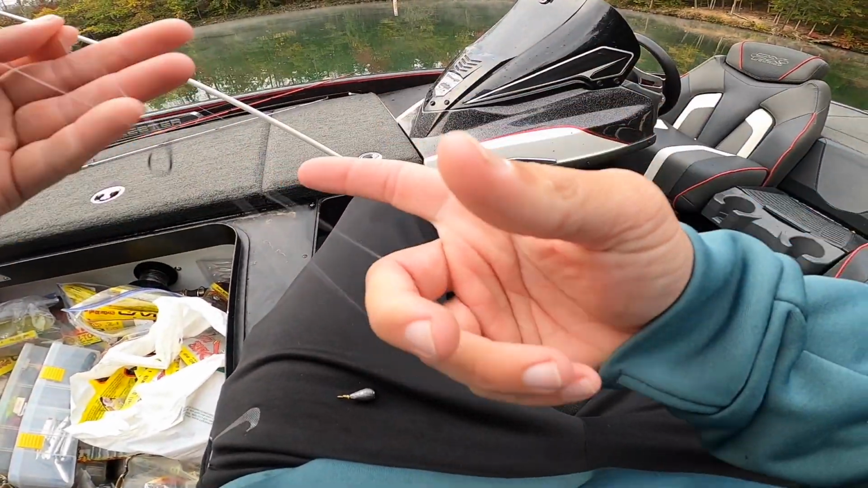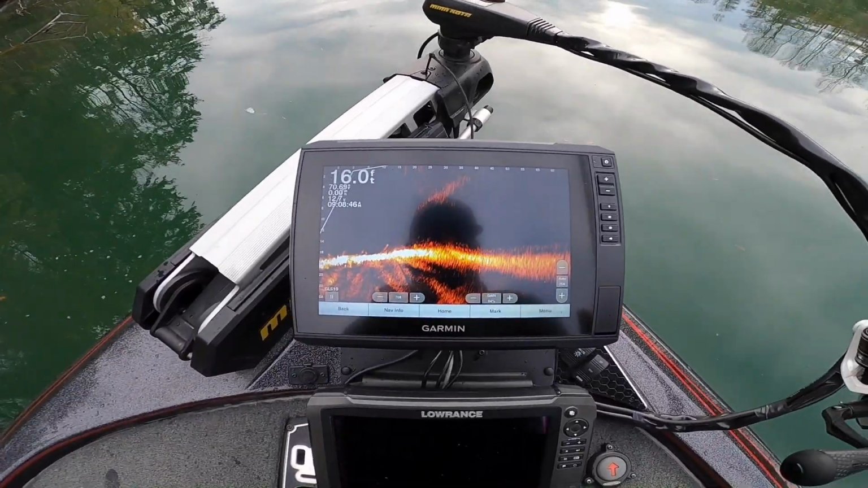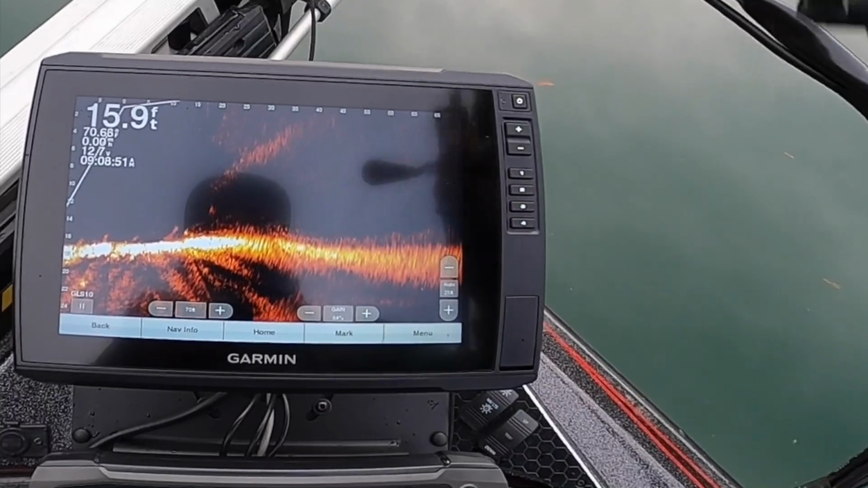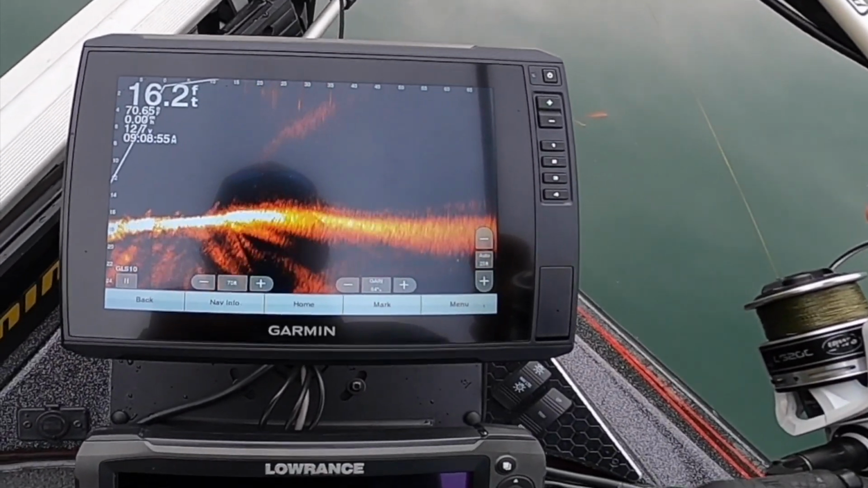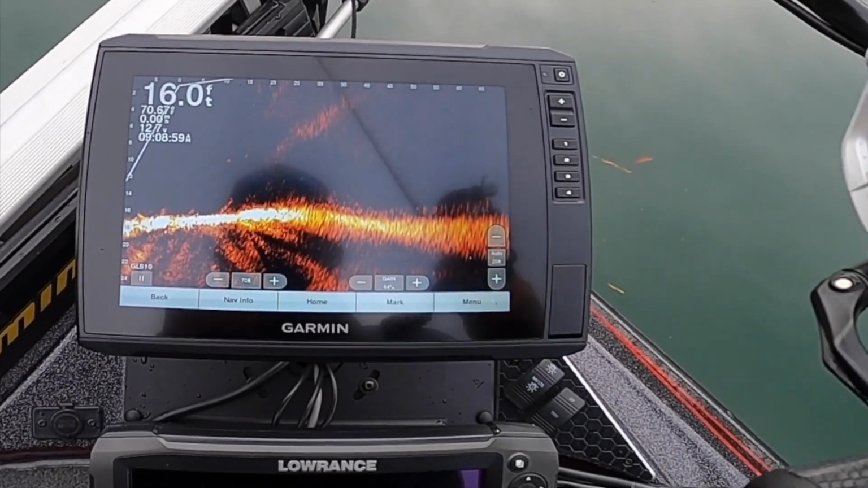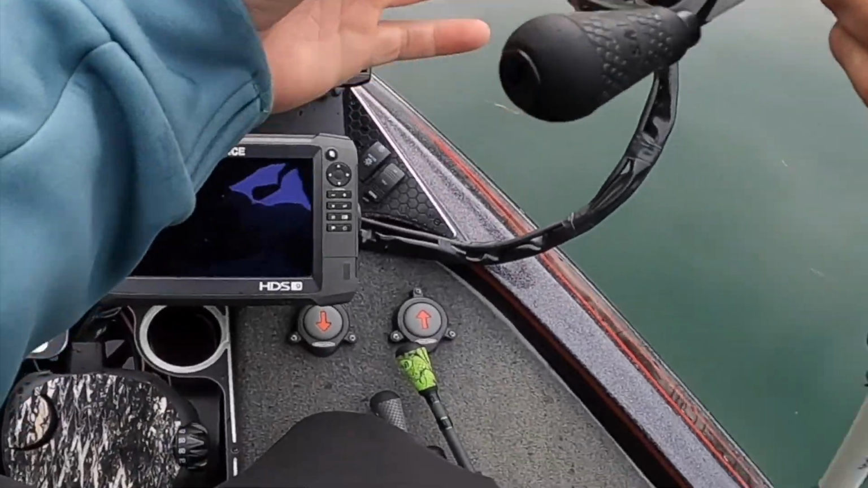But I gotta keep messing with these settings and figure out how to see my bait fall. All right, so I'm gonna try to show you all this on the screen. I'm gonna end up getting like a mount, that way I can mount my phone and stuff, but that should be pretty close to them, maybe, wherever they went. You can see there's one swimming right there. I don't really know what he's doing.